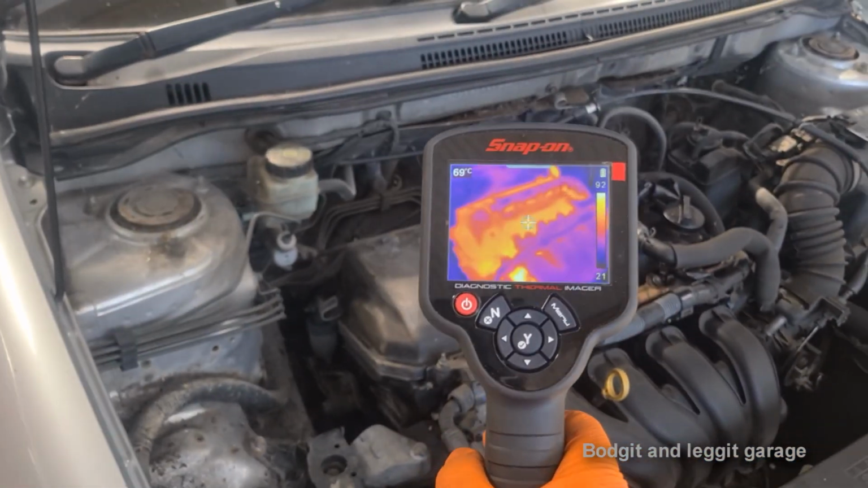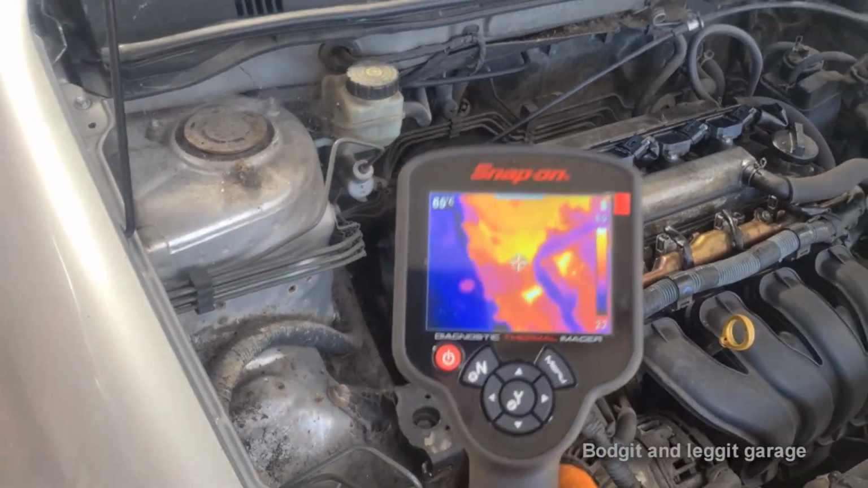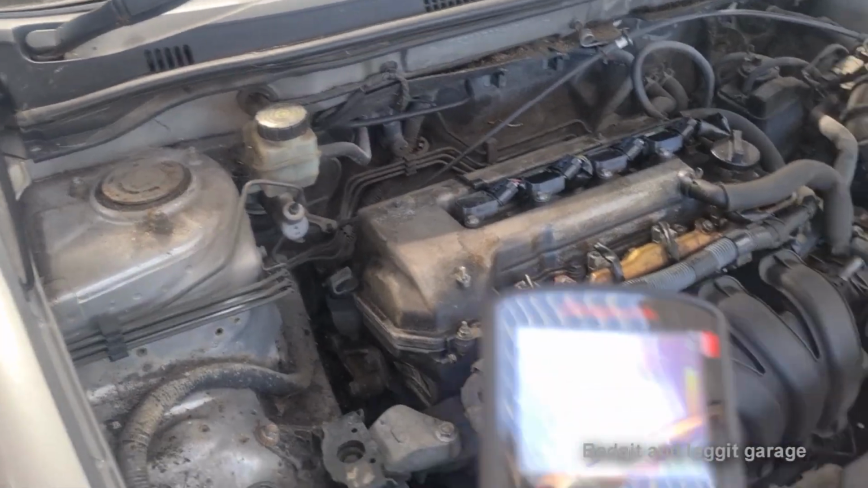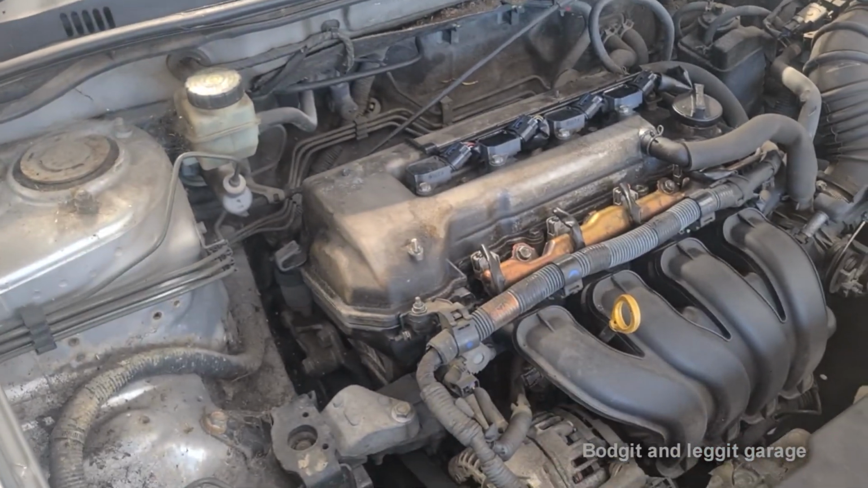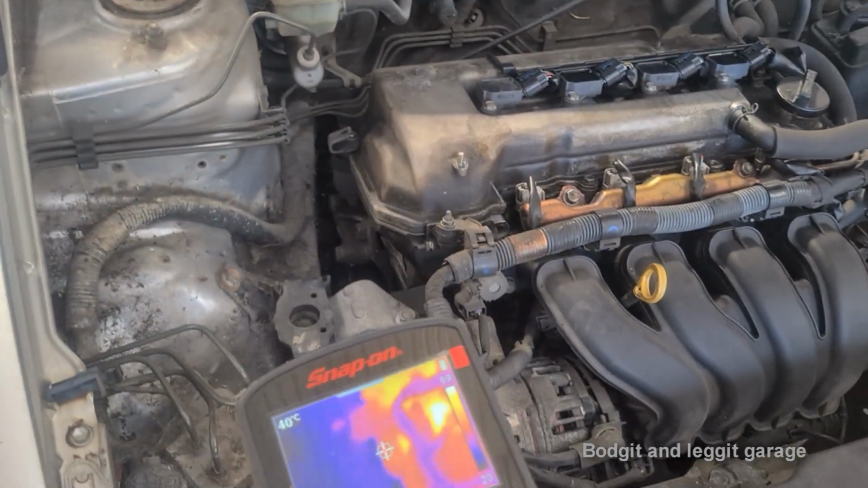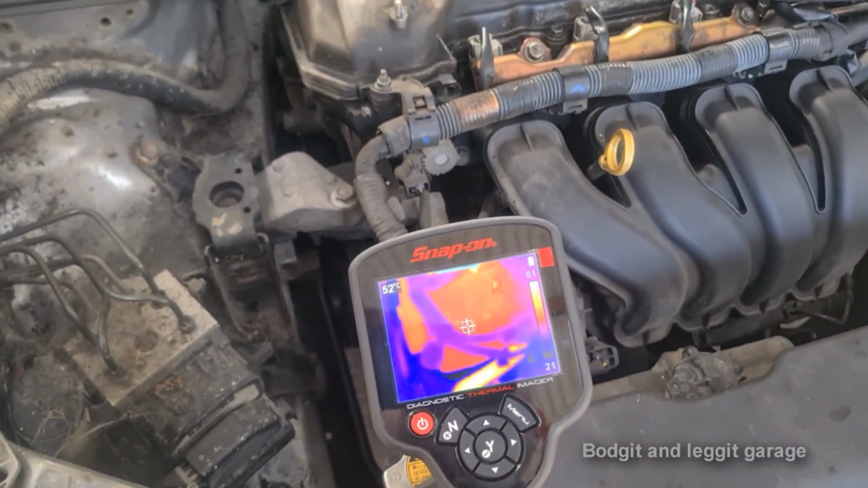But yes, I'll be showing this a lot more. Alternators, wheel bearings, tracking, heated windscreens, just lots of things. Every time I can use it to show you kind of what it does. But what it's really good for is wiring, so circuit boards, bad earth, stuff like that. You can pinpoint a bad earth really quickly with this.